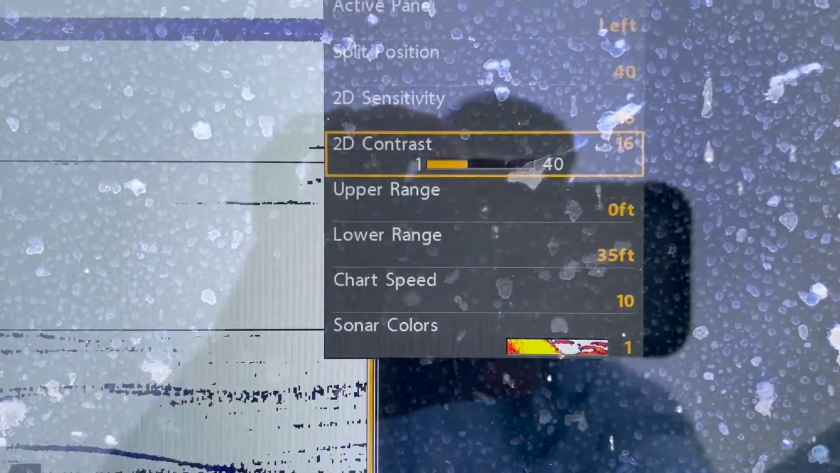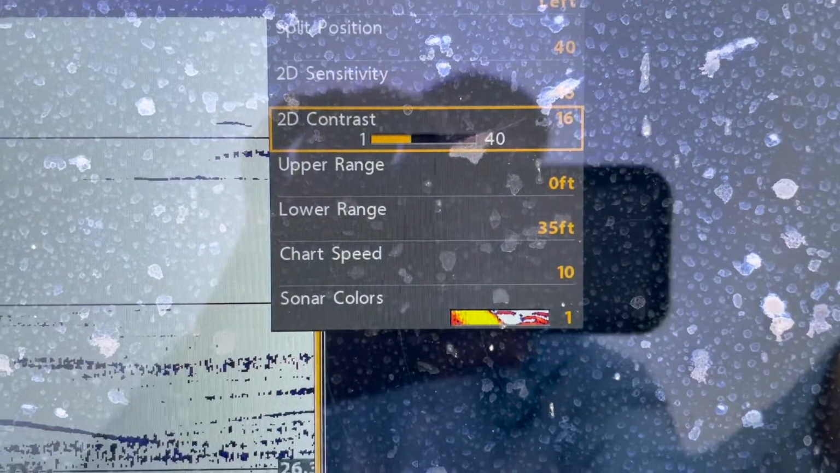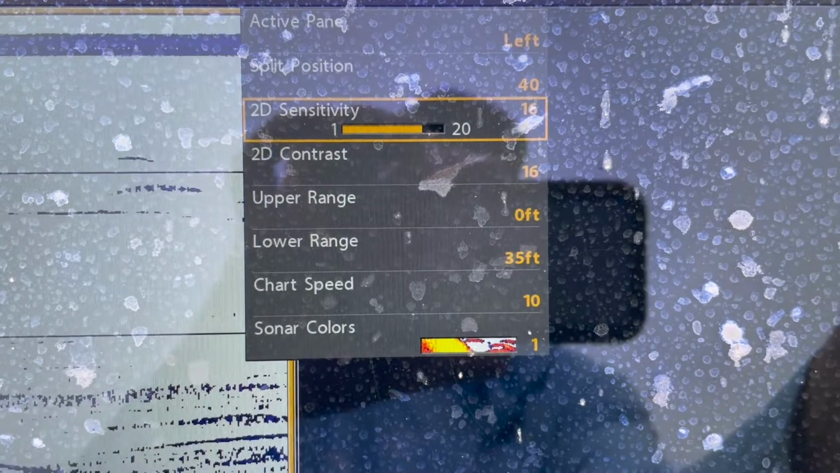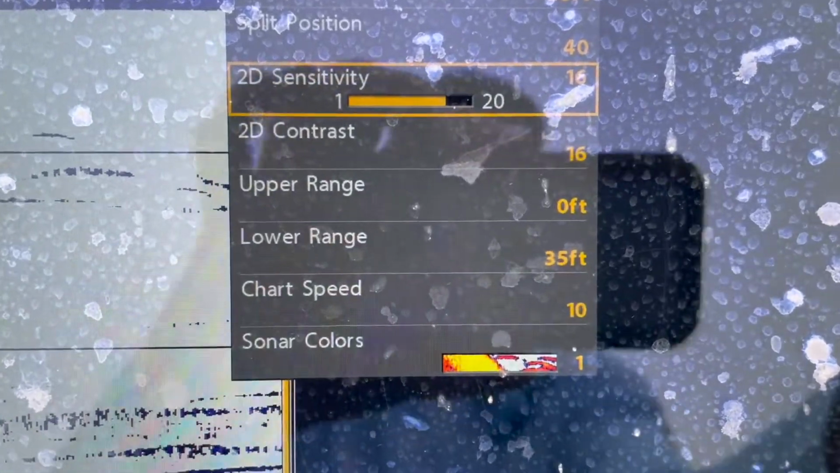I'm also going to come up here to the contrast. It runs all the way up to 40. I'm going to turn it down to around 15 or 16. I'm going to turn the contrast down, but I want to turn the sensitivity up. This one has a range of 1 to 20. I've got it set on 16, and that's given me a pretty good reading.